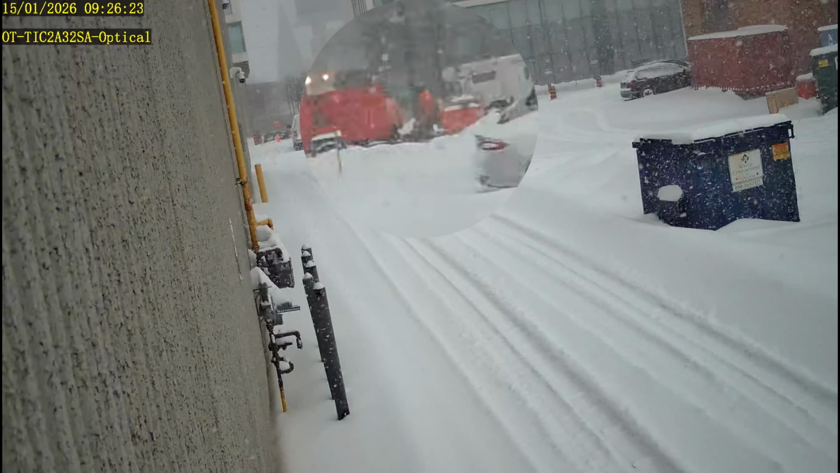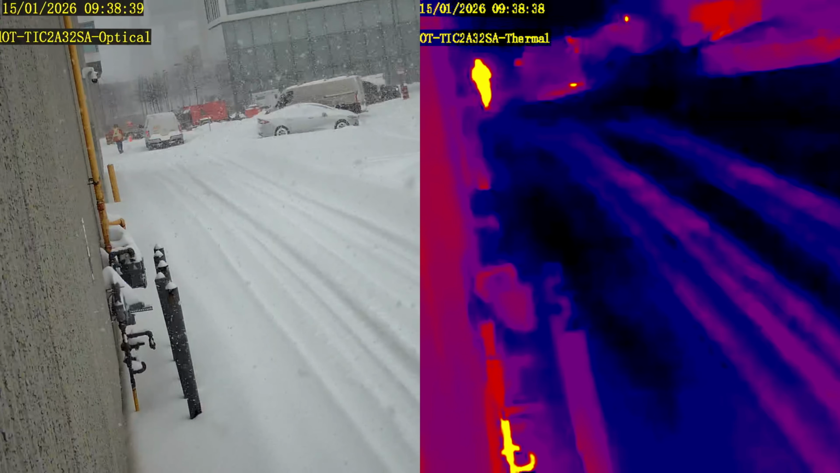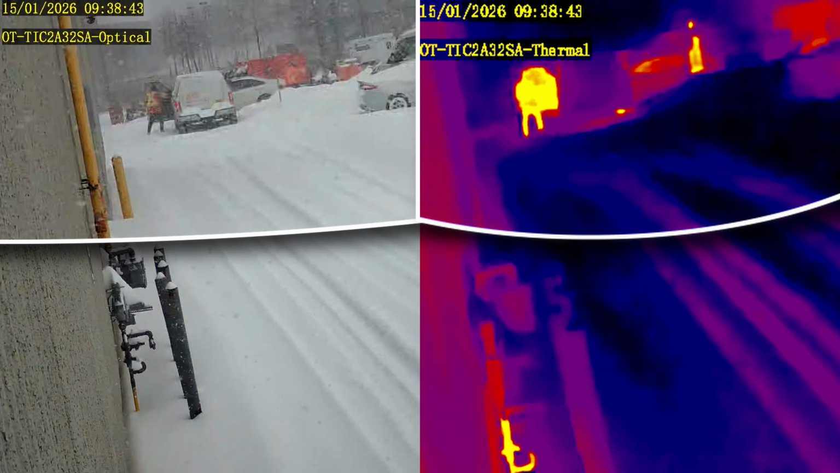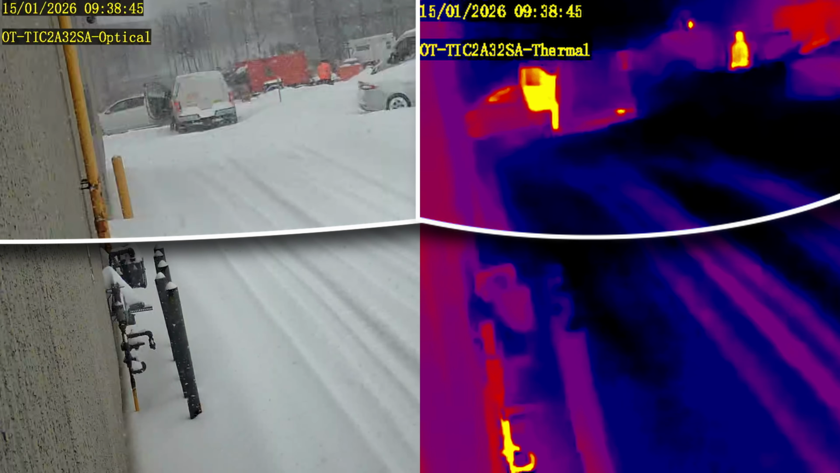The man on the right almost completely disappears into the background on our standard lens. But on our thermal, we still get a recognizable outline of him, and we see the same again in the second shot. A thermal picks out clear human outlines where our optical lens struggles. And this is a game changer for high-risk locations that require round-the-clock surveillance in every extreme.